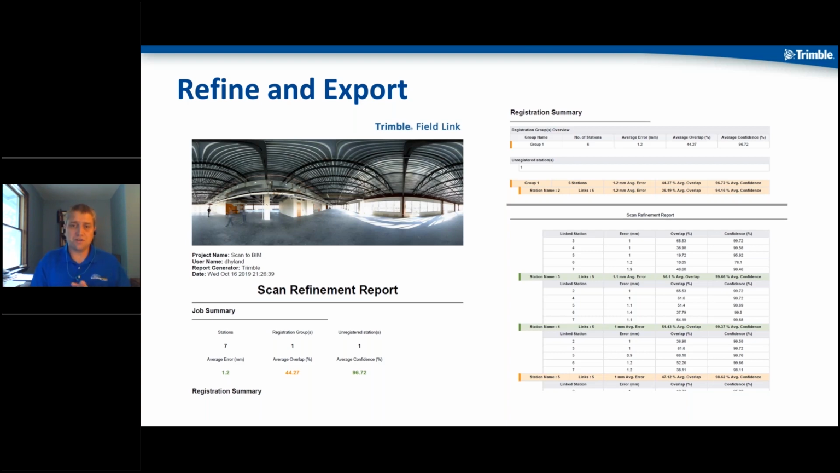What I wanted to point out here is that once you decide to export this data out, you're going to get this report. You're going to have to refine it and export it. But basically, it tells you the amount of stations, how many groups you had. Notice when I was talking about daisy chaining in group 1 versus group 2 earlier, that's where this information is going to start showing up. So I have registration group 1. I have 1 unregistered station. It gives me the errors, the average overlap, and the coincidence of points.